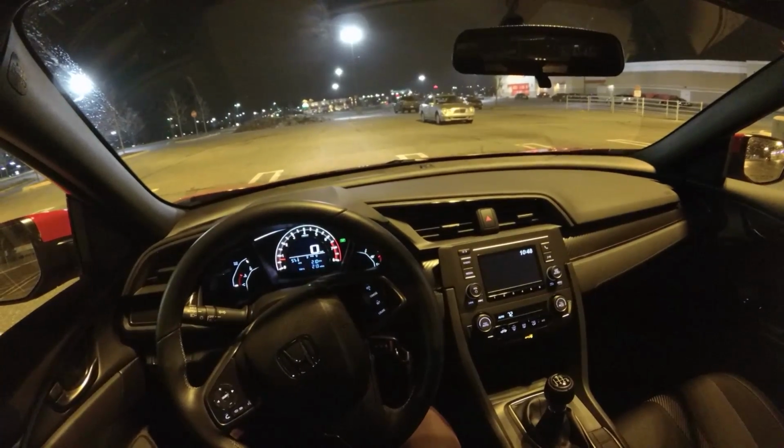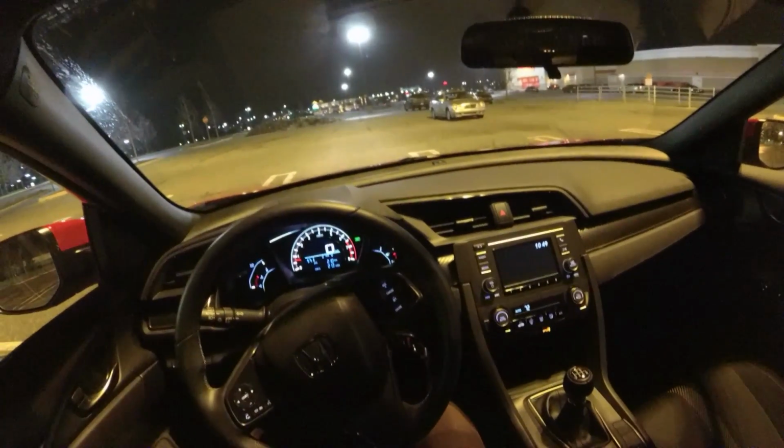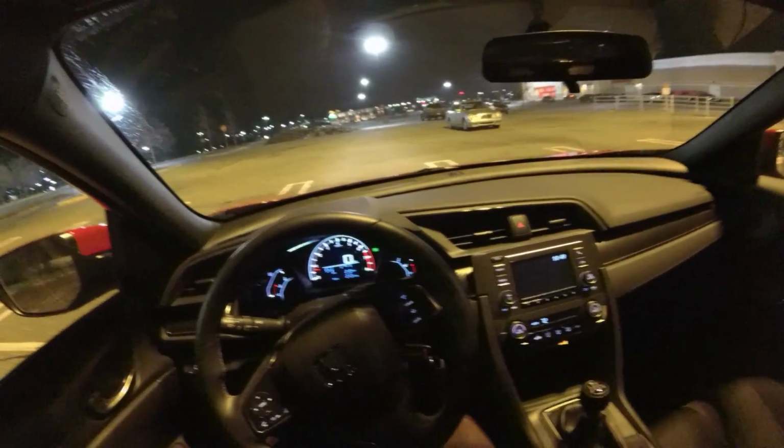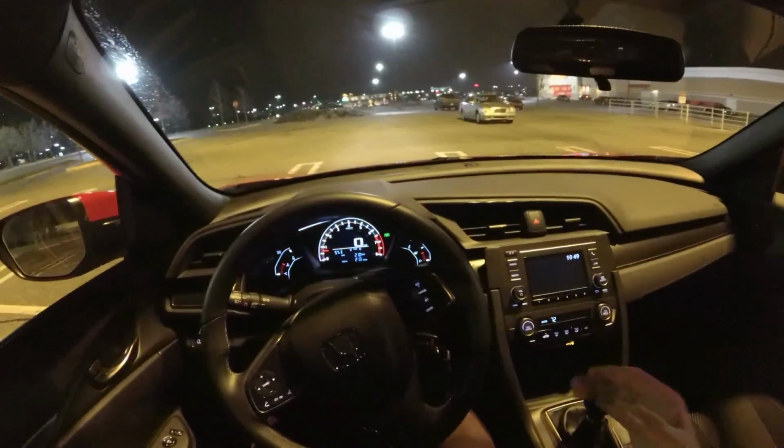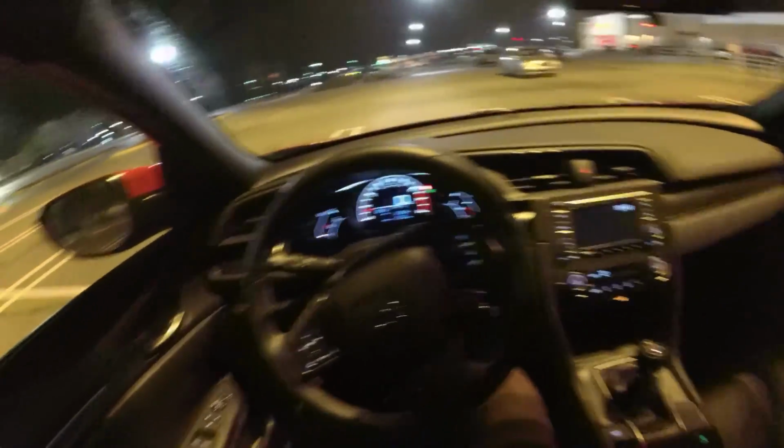And one of these days, we're going to test a new Si, and I'm sure I'll have way better things to say about that, because with the way that this platform and the chassis and the way this car looks, I think it bodes really, really well for an Si.